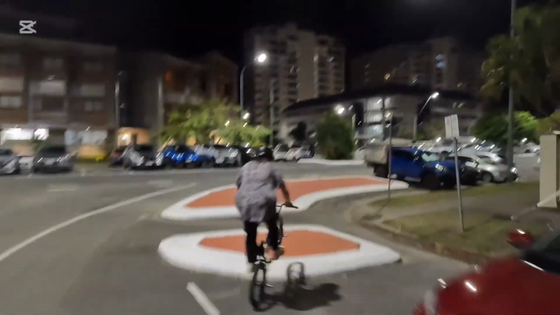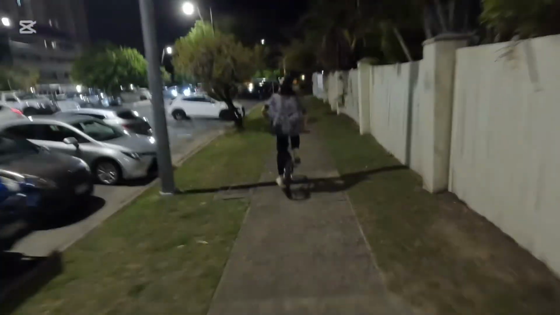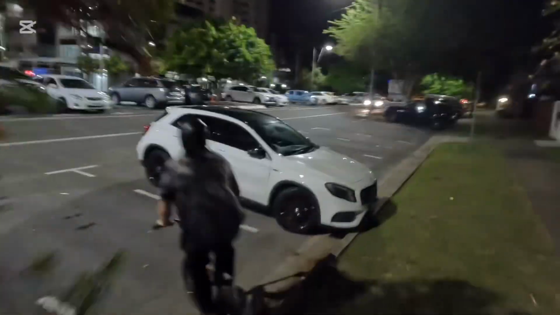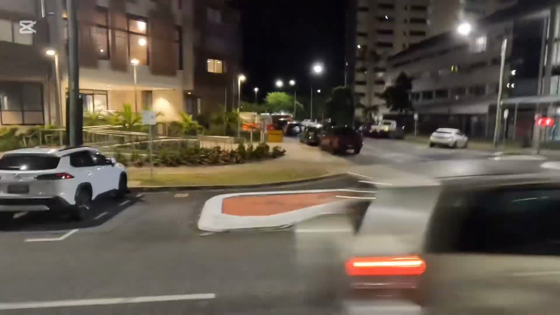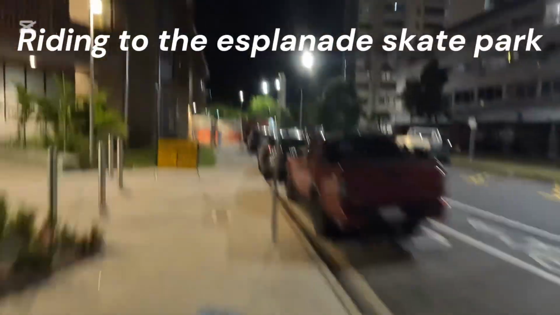Let's go straight to the Esplanade. What the fuck? Go that way. Yeah, I know. Don't get run over by a car. Go that way. Johnson, go that way. Alex, go that way. Oh no, the road's closed. Wrong way, Johnson, you gotta go that way.